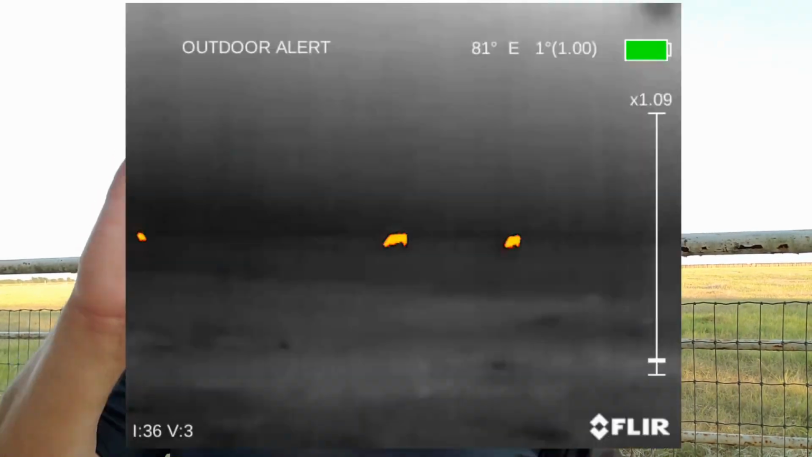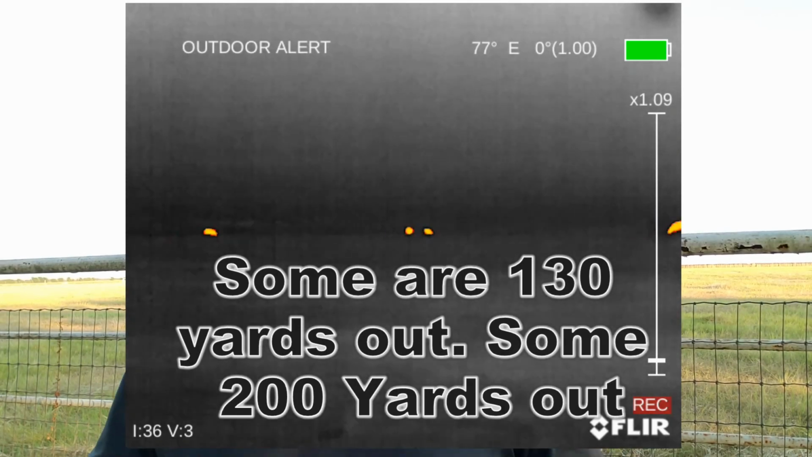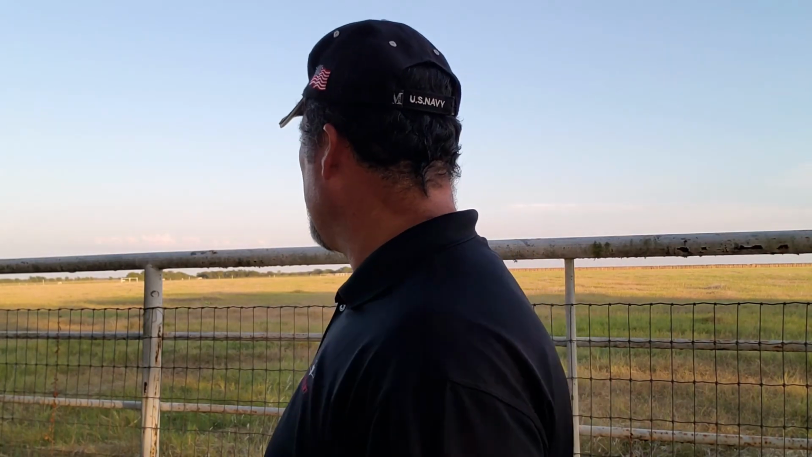Next question: how far can I detect with this, Hector? You can detect a long distance, and I'm going to show you. I've got some cows, and they're starting to move all over the place. They're probably right now about 350, 400 yards away. I'm going to give you a comparison to what I'm talking about, and yes, I use a laser rangefinder to verify how far they are. So let's take a look at these cows real quick, and then we're going to look through here and you get to see how far you can actually see and detect. Pretty cool, let's do that right now.